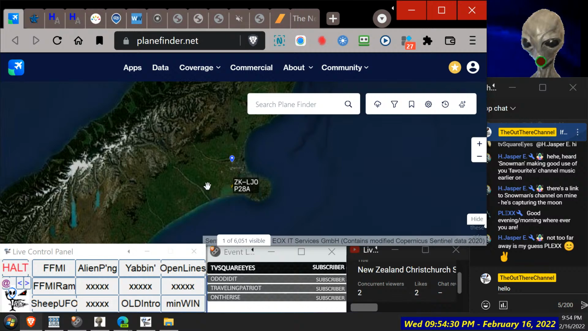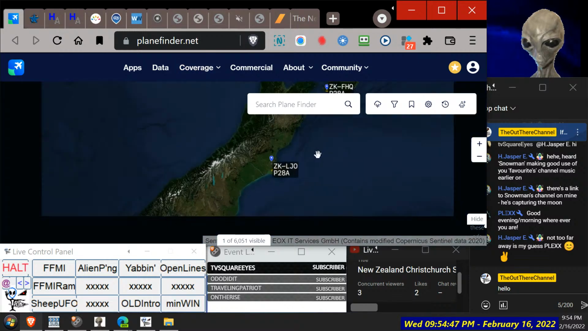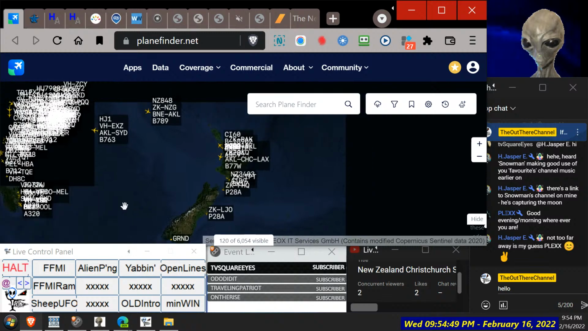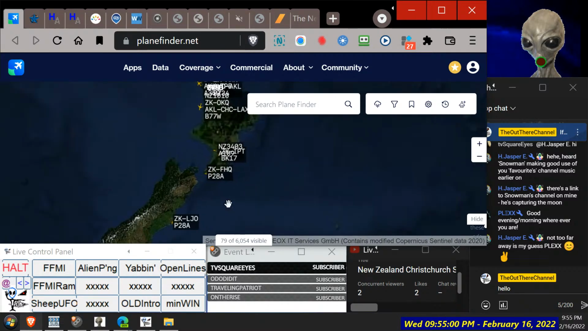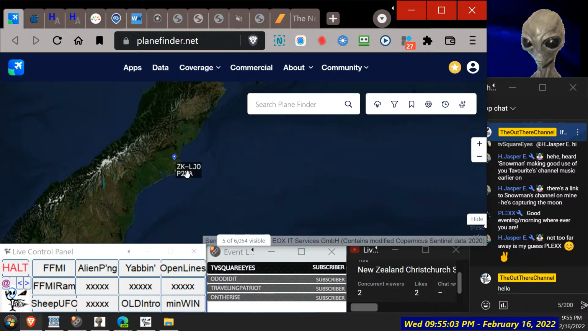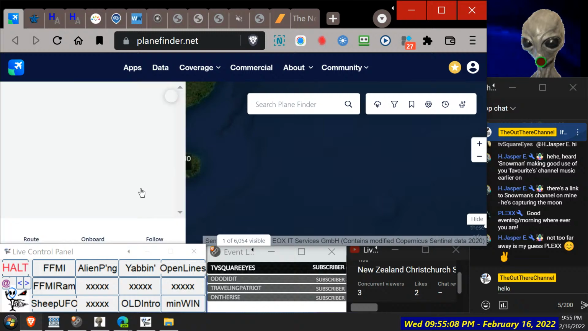So northeast should be looking this direction. Northwest is that way. That's northwest. Because that's meant to be the North Island. Up here. So that's north here, right? This is the east coast, that's the west coast. Hey, look at New Zealand. So that plane we didn't even see. Where's that one going?